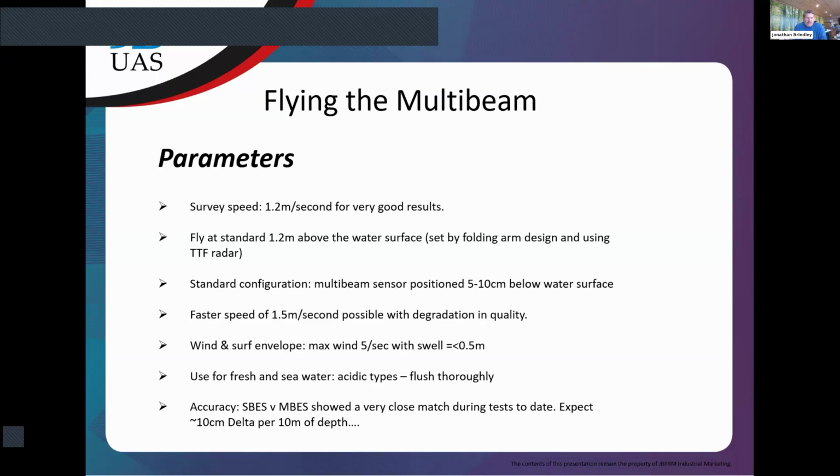Okay, a faster speed of 1.5 meters per second is possible with degradation in quality. There are more tests required on this. It's something that I have discussed internally with the Alexis team, and maybe in the future that's something they're going to be looking at. But at the moment, we recommend 1.2 meters a second. Again, if you buy a system, you might push it and find that you don't get a big degradation at faster than 1.2. But at the moment, we recommend that you fly it at 1.2.